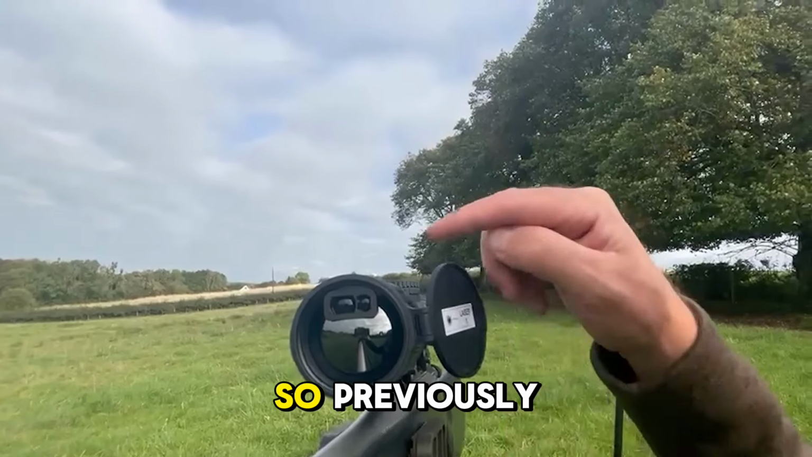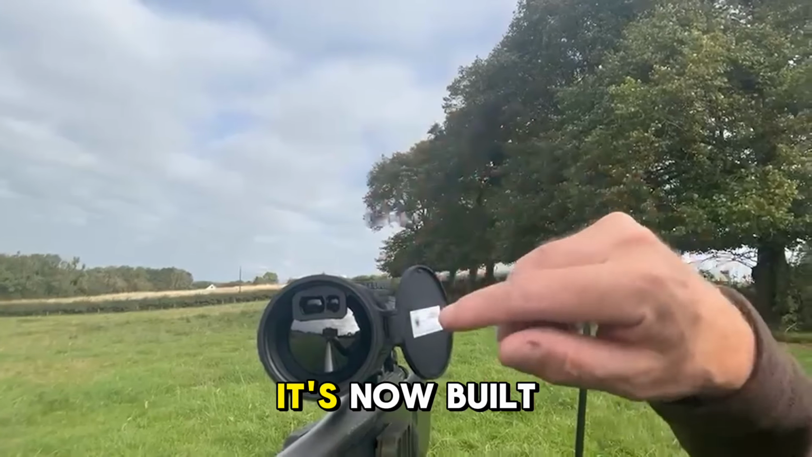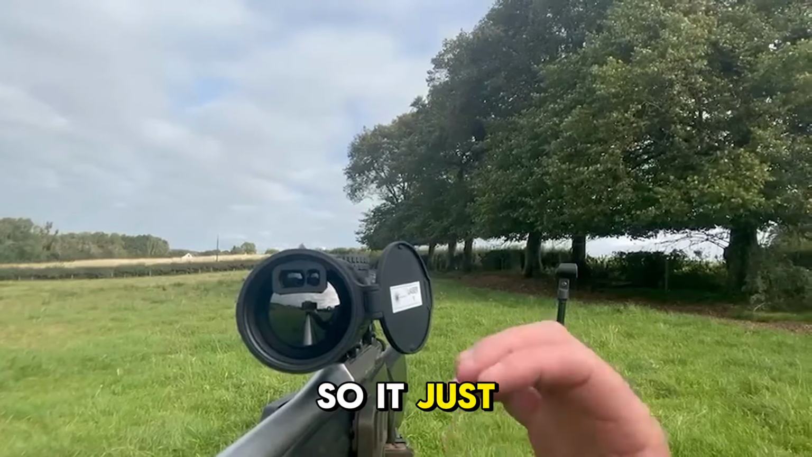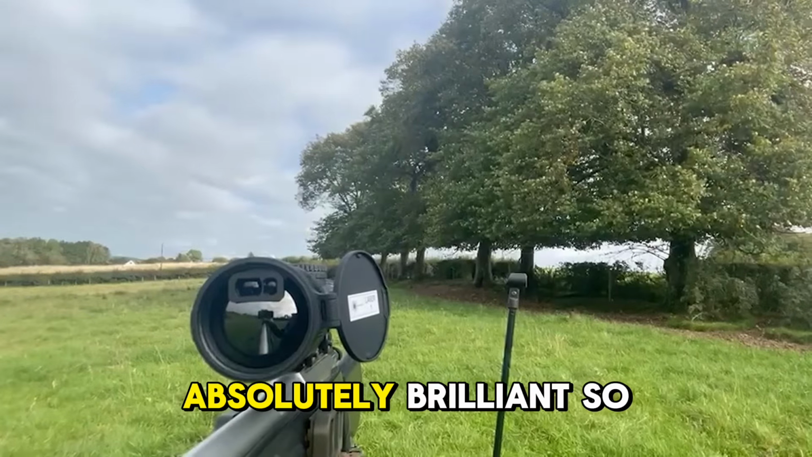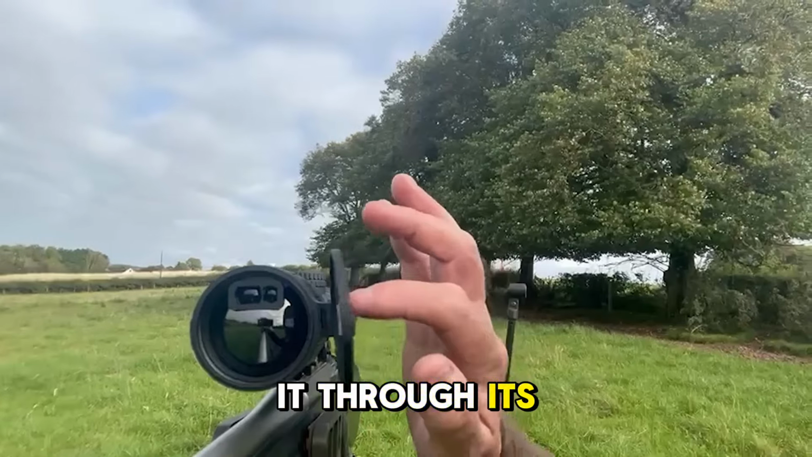So previously we had the laser rangefinder sat at the top. It's now built in to your 50mm lens, which is pretty ingenious by the guys at HIK. So it just looks like a normal day scope, and as you know, it's mounted with the normal 30mm rings now. Absolutely brilliant. So without further ado, I'm going to put it through its paces.